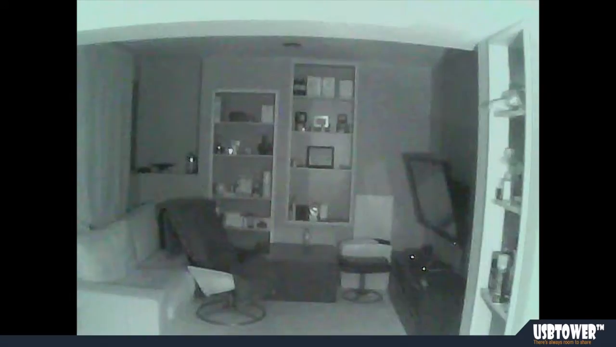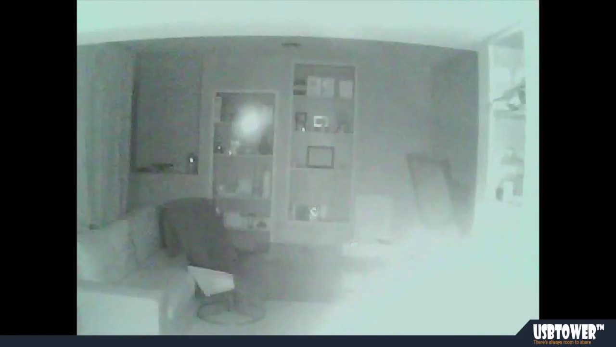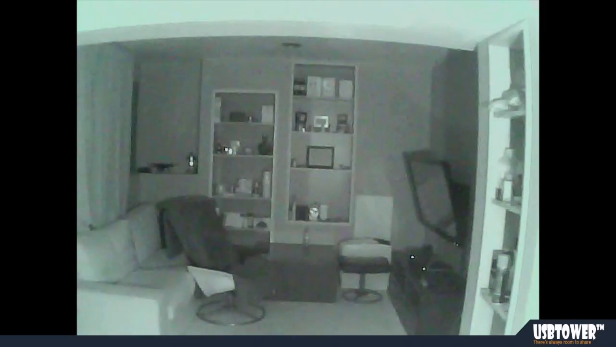Here the bulb is off. Let me turn it back on. And the night vision is working. Just to demonstrate again, in front of the camera, turn off the bulb, nothing, back on, working.